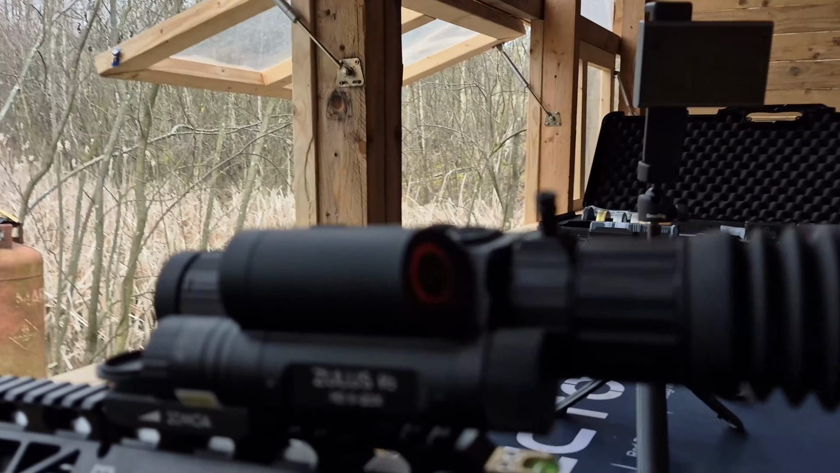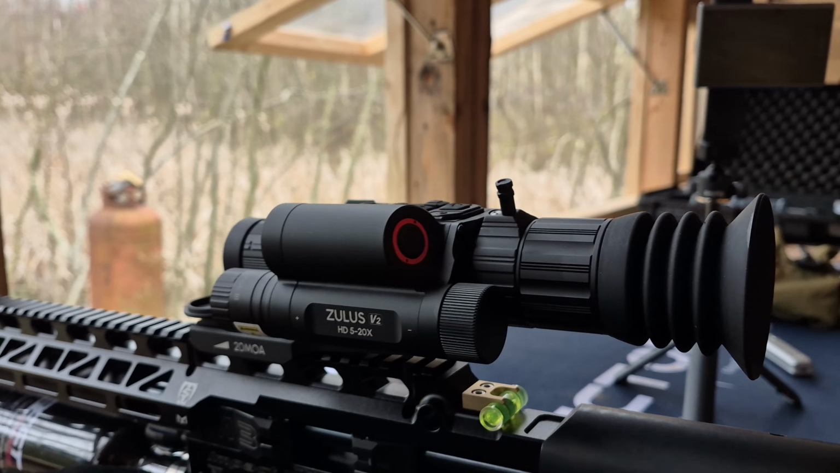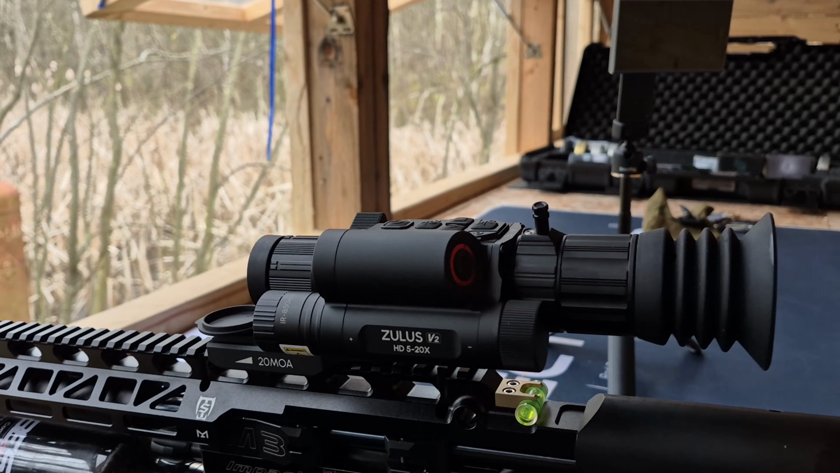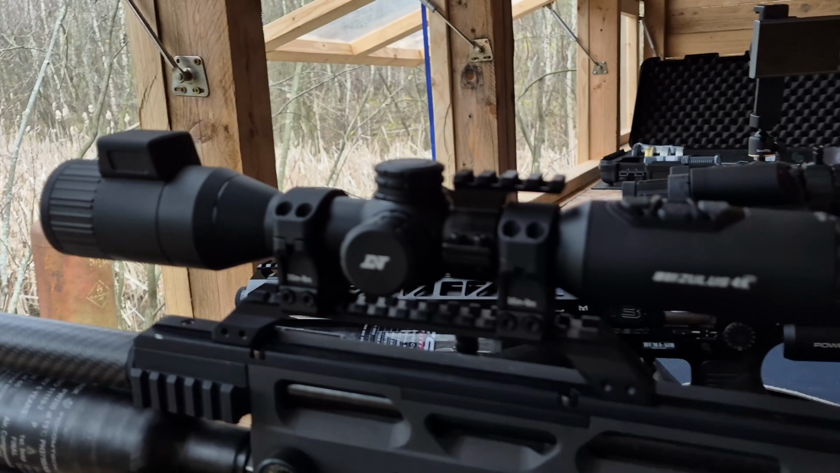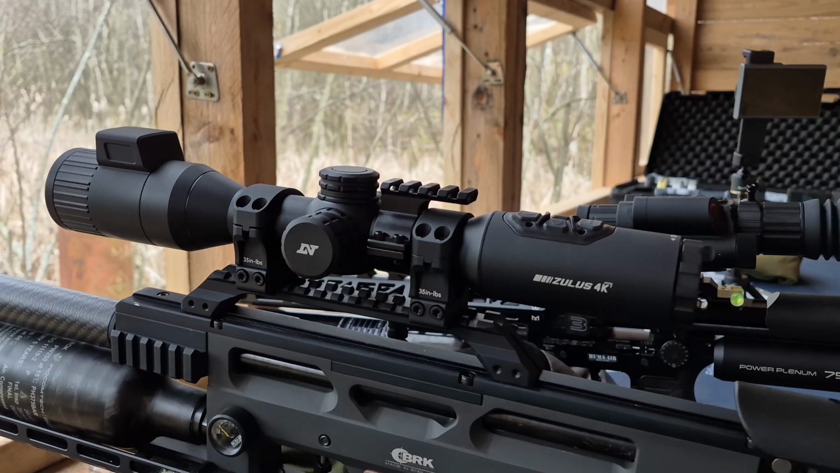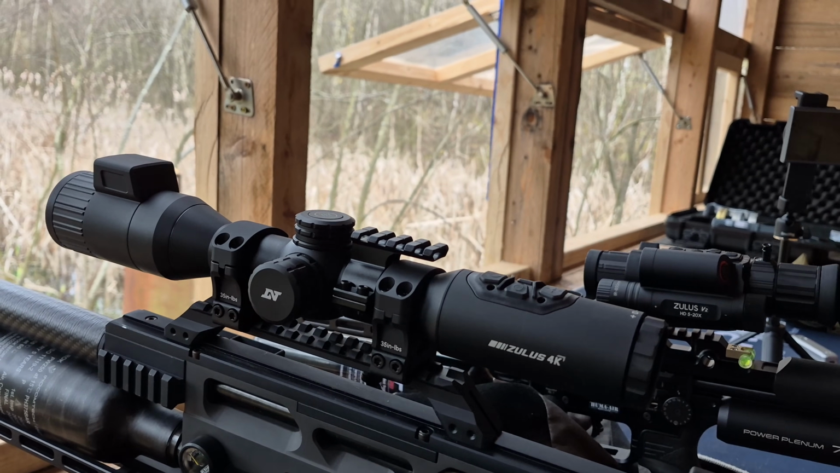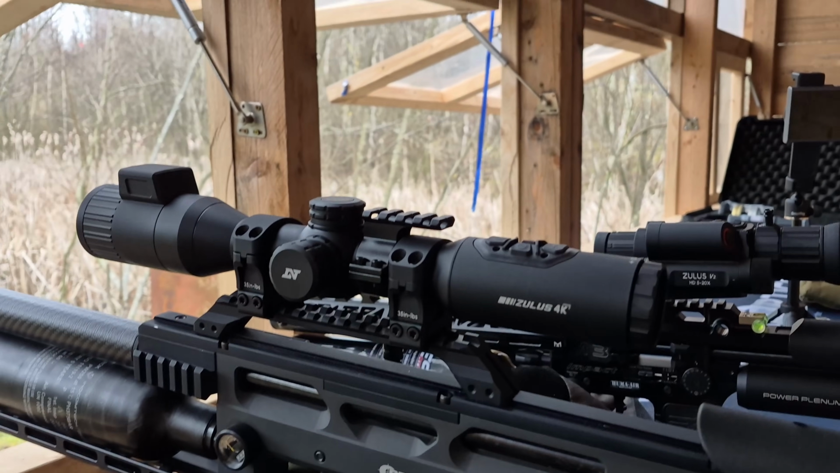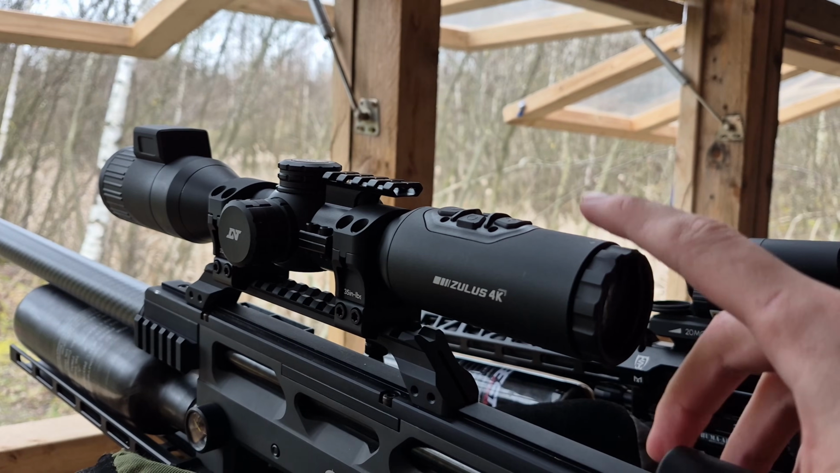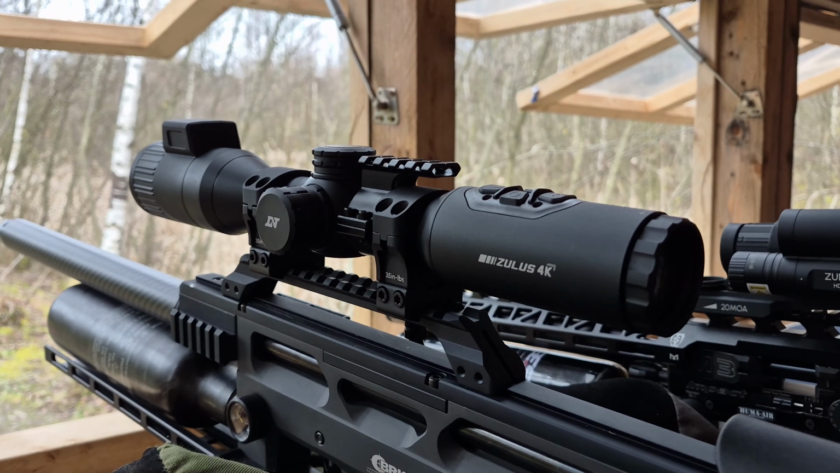Then here, the faithful ZULUS V2. Now, not quite as pretty, but it gets the job done, and you've got a built-in IR torch. You will need to put an IR torch on the 4K scope. Now, you don't need to spend an arm and a leg on an IR. However, it doesn't include one. So I would say that's 1 point for the V2, but testing so far, daylight, this thing definitely outshines the V2. Definitely does. There's no getting around it.